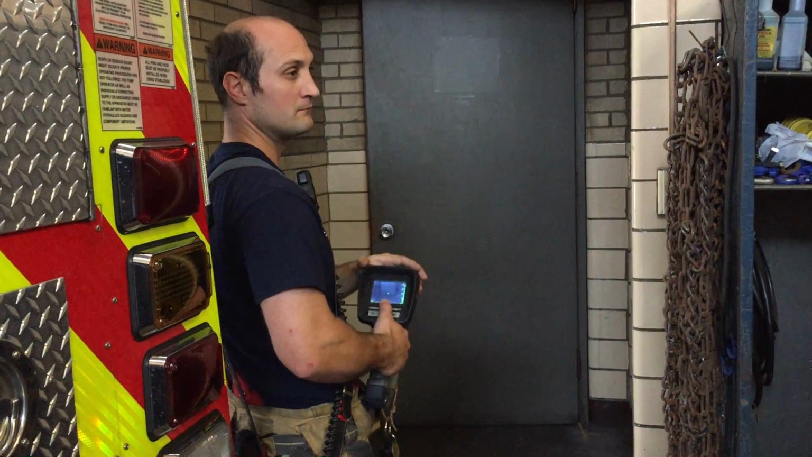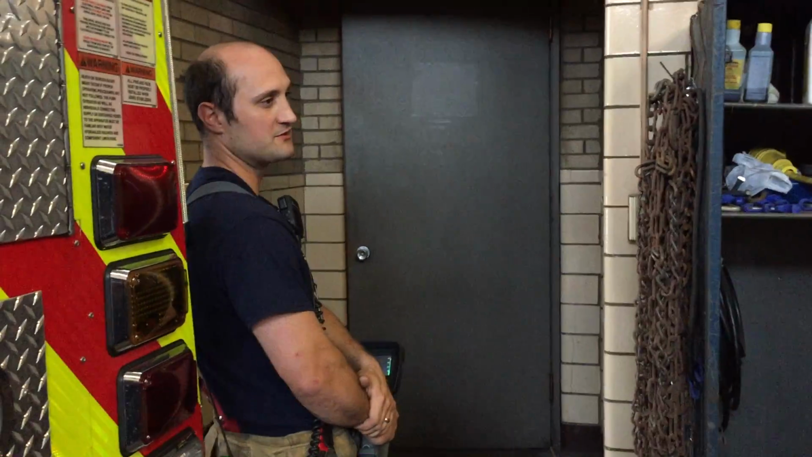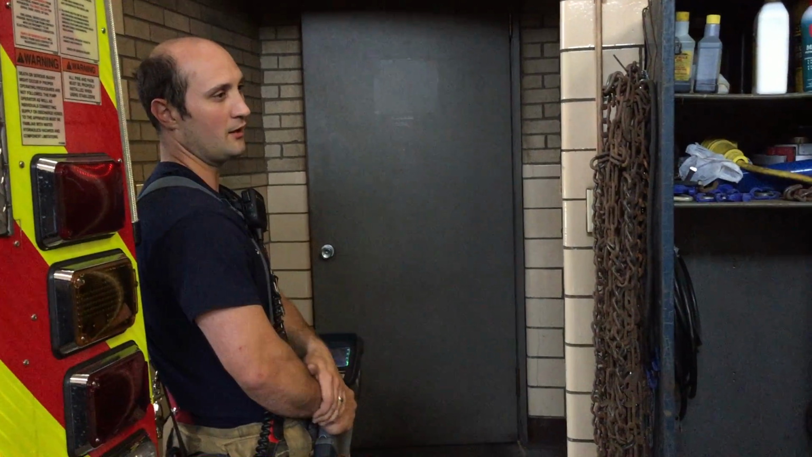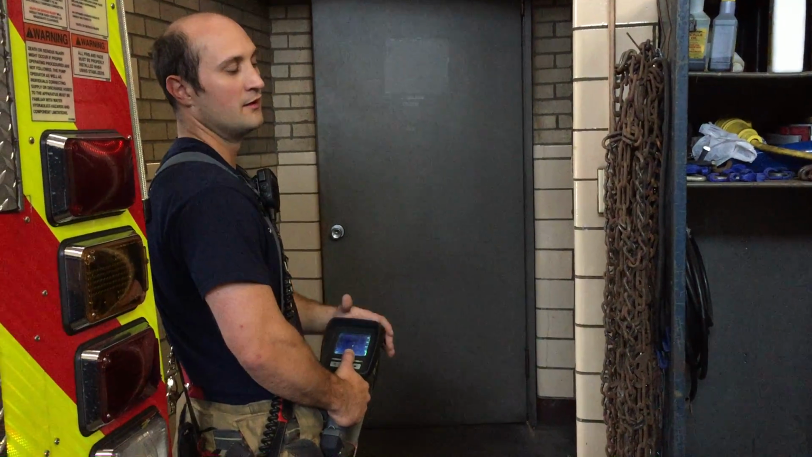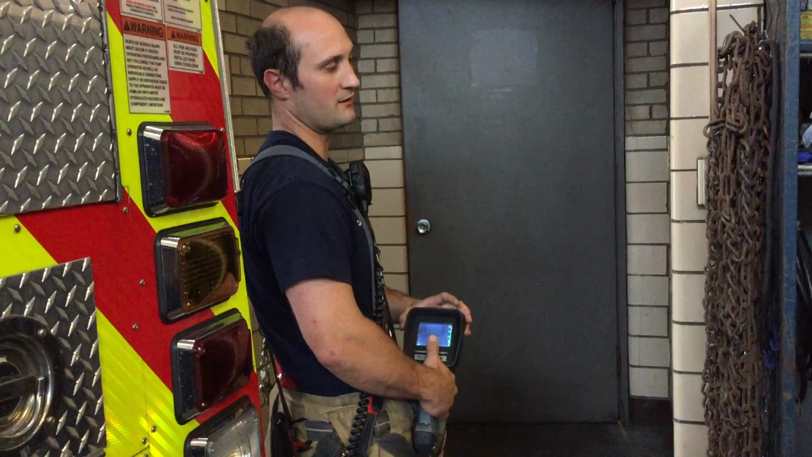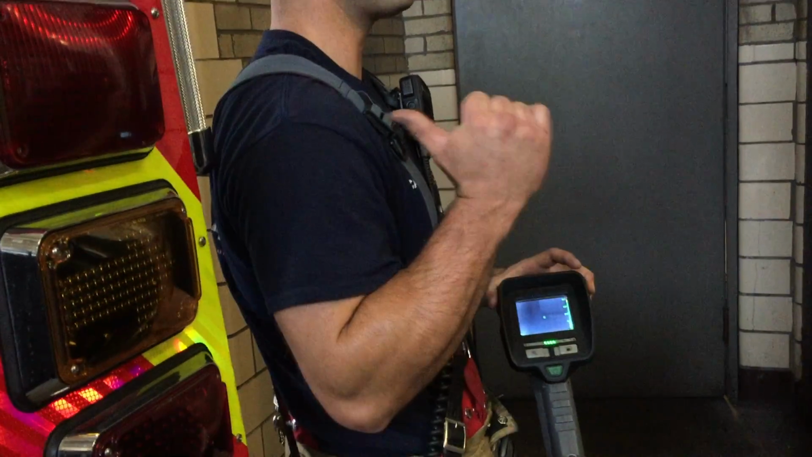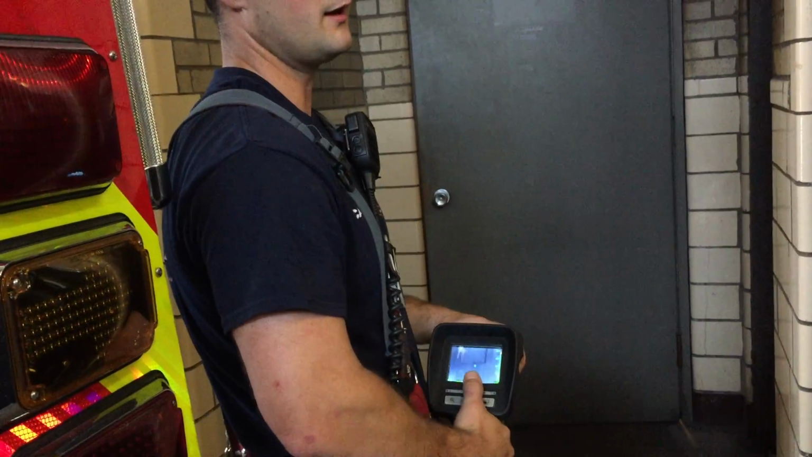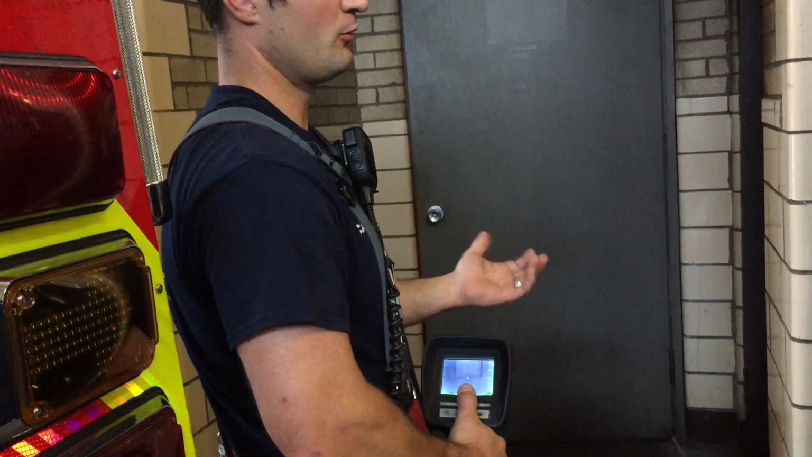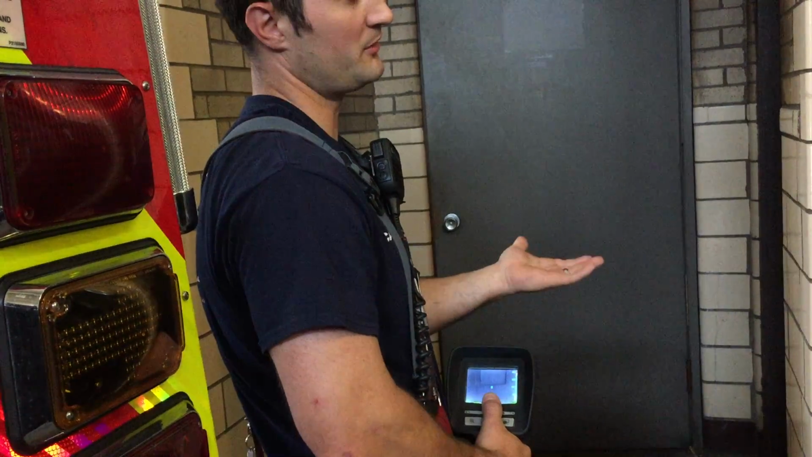Are those companies groups of people? Yes. The way our apparatus is set up, each company consists of 4 members. We have a company officer, which is myself. We have a company chauffeur, which is our driver. Generally, with the ladder company and the first engine company, the driver is responsible for operating the apparatus. Then we have 2 firefighters who ride in there. Their duties vary depending on what our arrival assignment is.